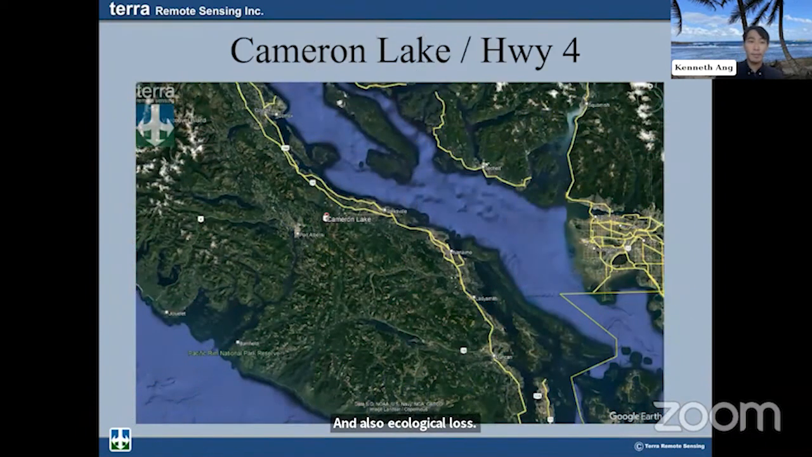So our next case study here is from Cameron Lake, and we worked with the BC MOTI on this one very closely. You can see there that Cameron Lake is there, and Highway 4 is the only paved road connecting Parksville, or the larger Vancouver Island, to Port Alberni and Tofino.